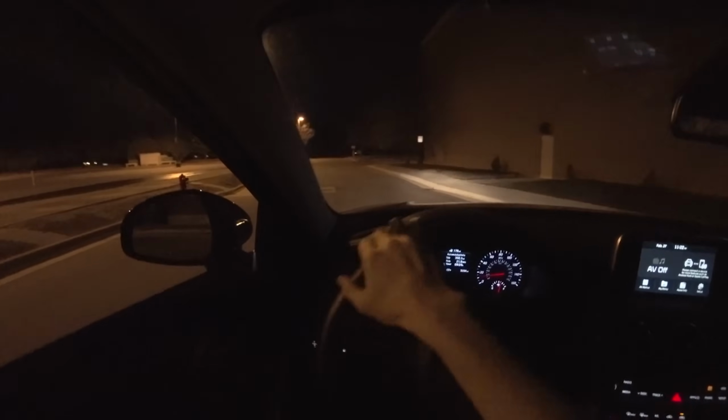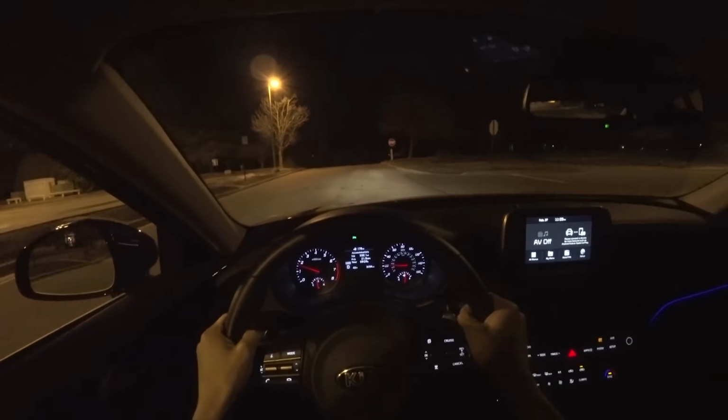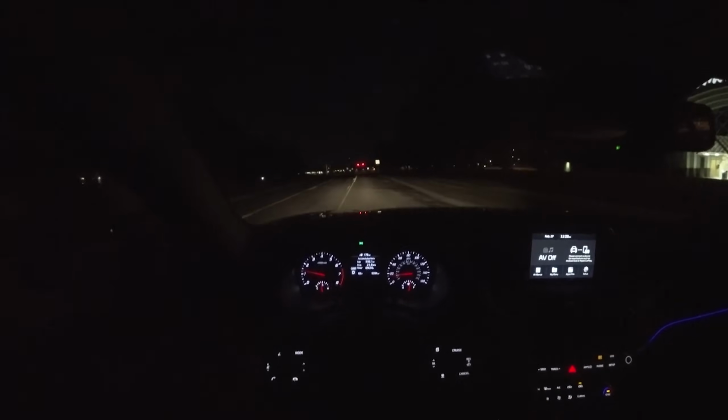It's been really good. I like eco mode, I like sport mode. The paddle shifters are really nice. There's not a lot of lag from 0 to 50% throttle, from 0 to 100% throttle. Generally, it pretty much does what you ask of it.